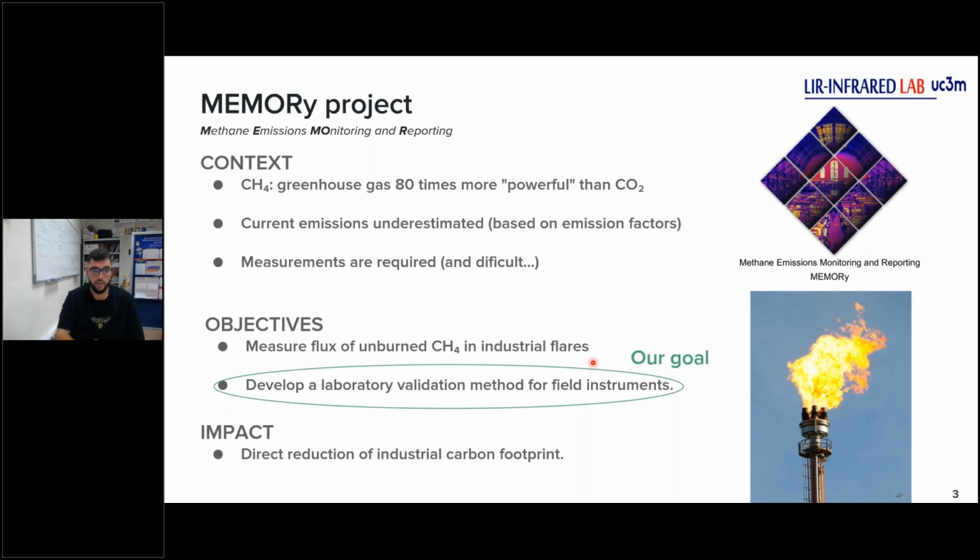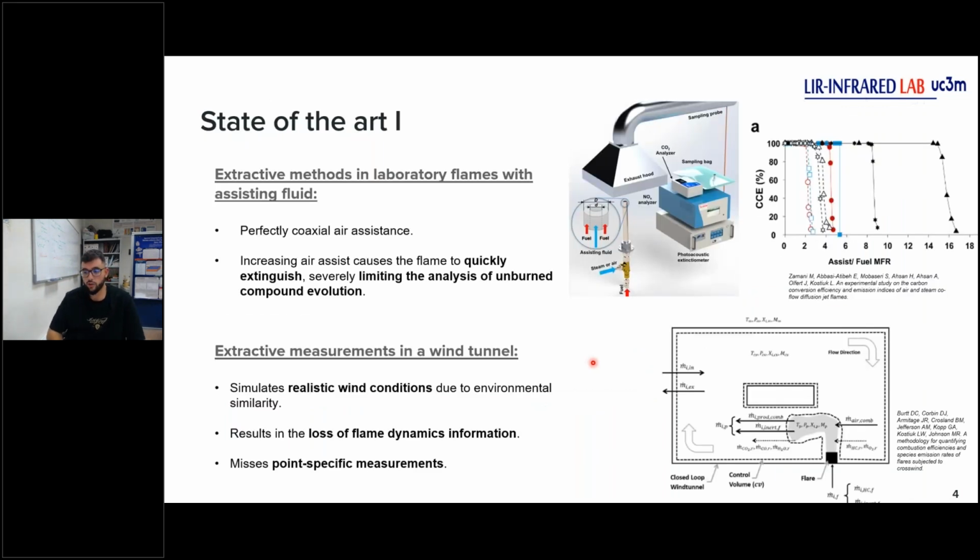Okay. Now that we covered the background of the project, it's important to take a moment to review the current state of the art. This will help explain the motivation behind each of our innovations. We can divide the state of the art into two topics. One is for laboratory scale. In the laboratory scale, we can find two important methods.